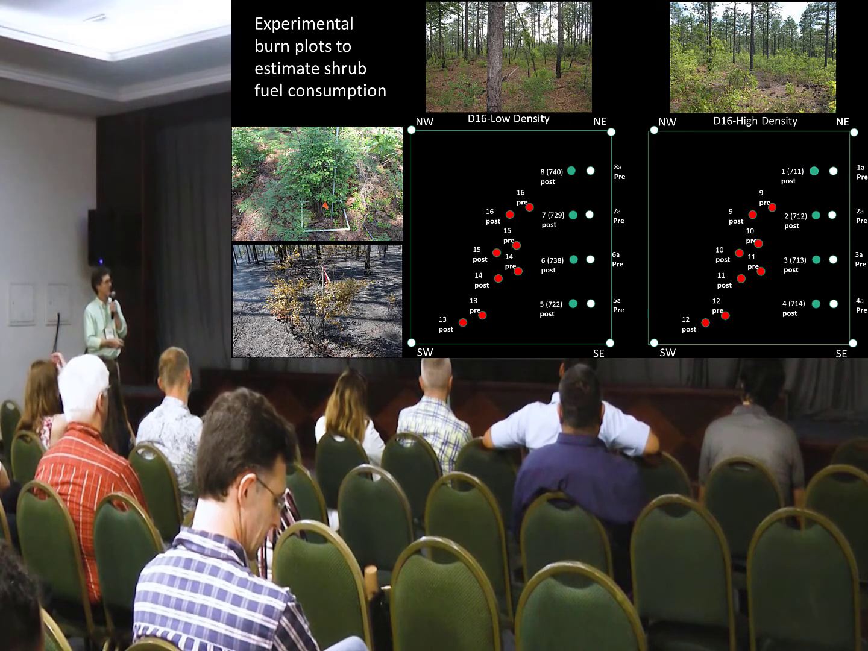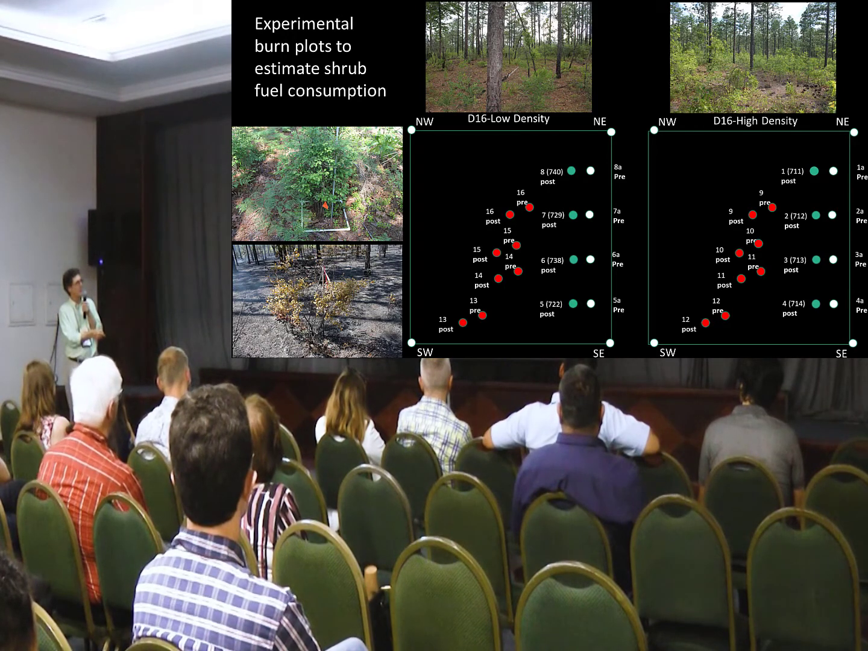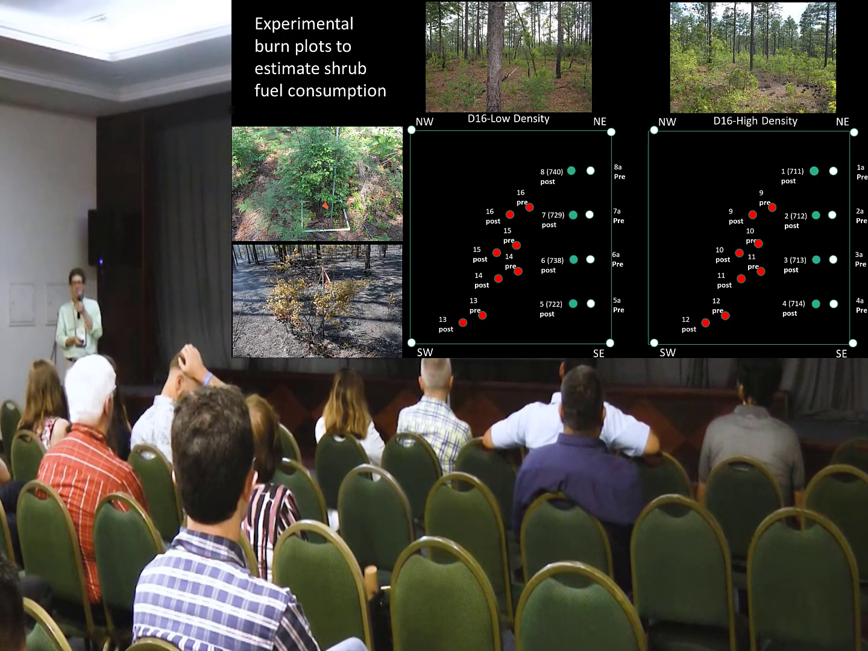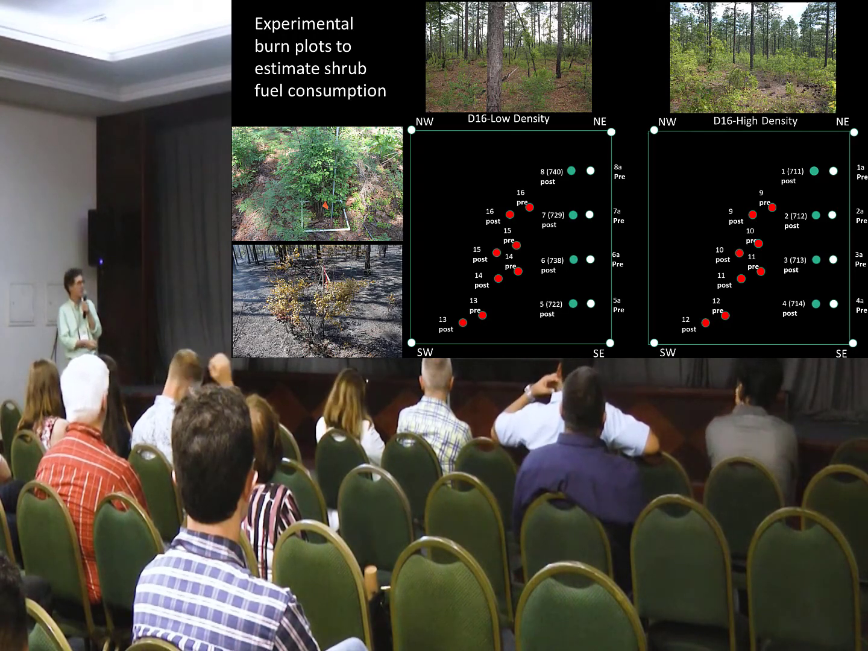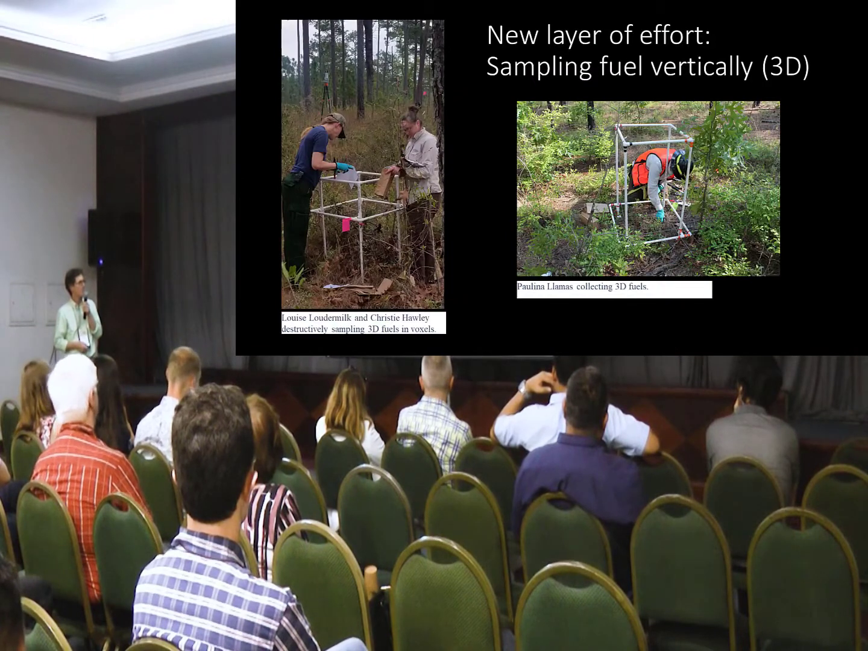Oh, and I should have mentioned, this is an example of a pre-fire sparkleberry shrub that we sampled within this half by half meter area, centered around a metal conduit that we GPS'd with a high resolution grade GPS, a Trimble, and then here's a post-fire shrub here. Okay.